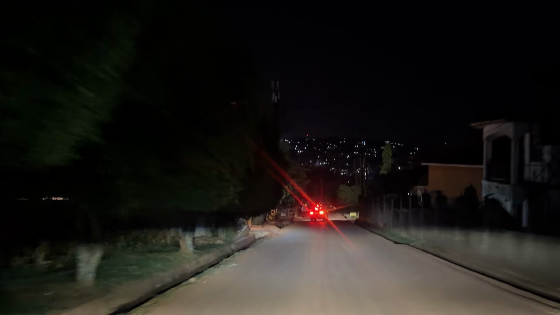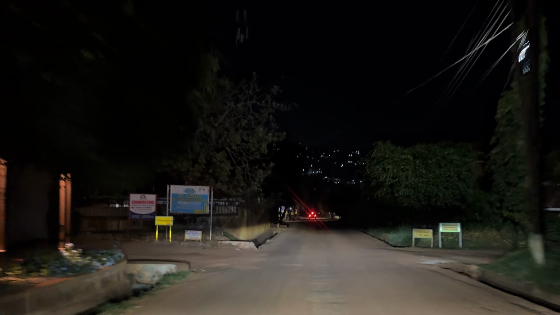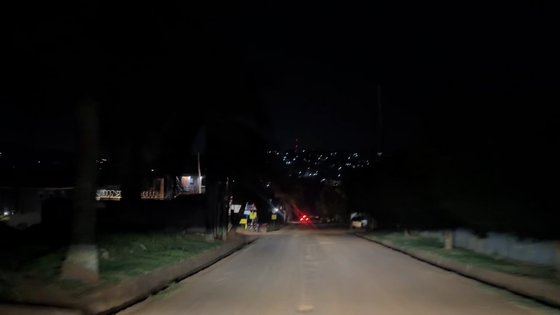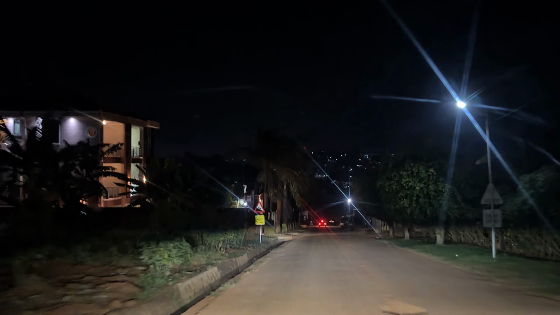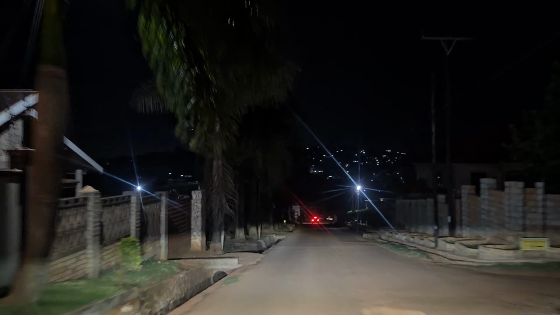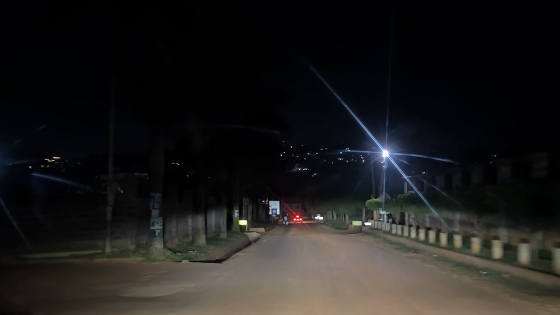That's why they want to preserve that view, so they don't want very long buildings that will actually block the view. I should actually come back here during the day and do a video of Akright Estate during the day. It is so beautiful, especially during the sunrise and sunset times. I've been here before and it was magical.